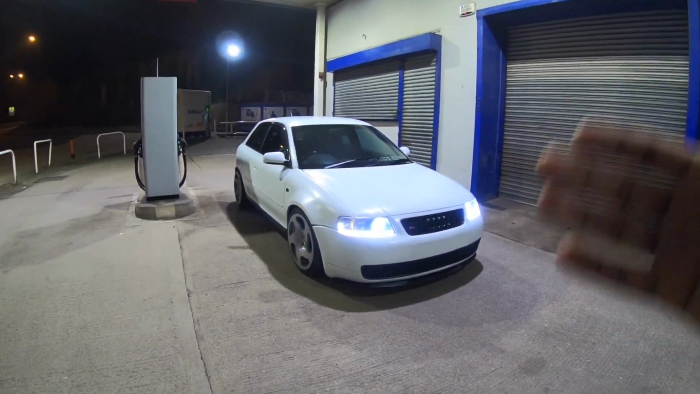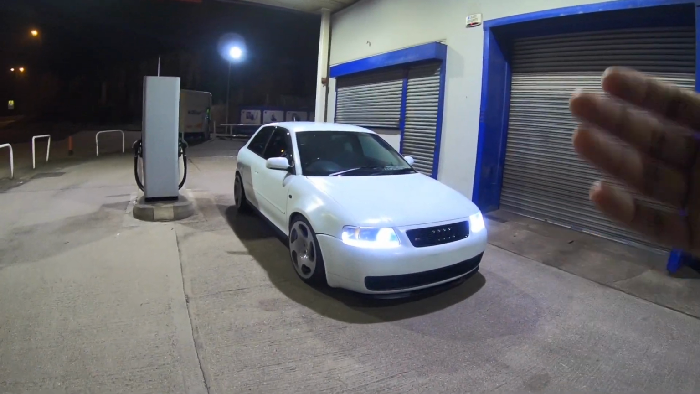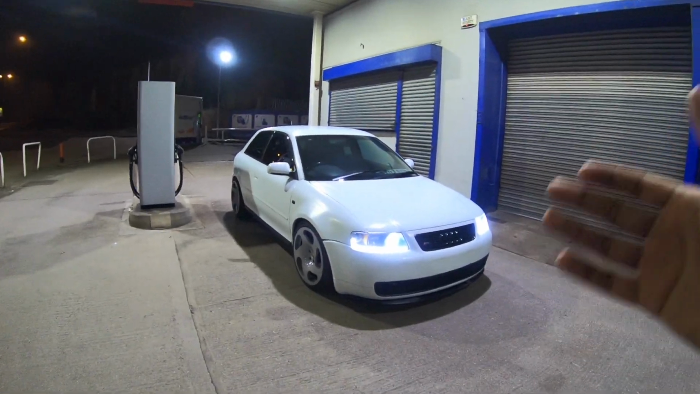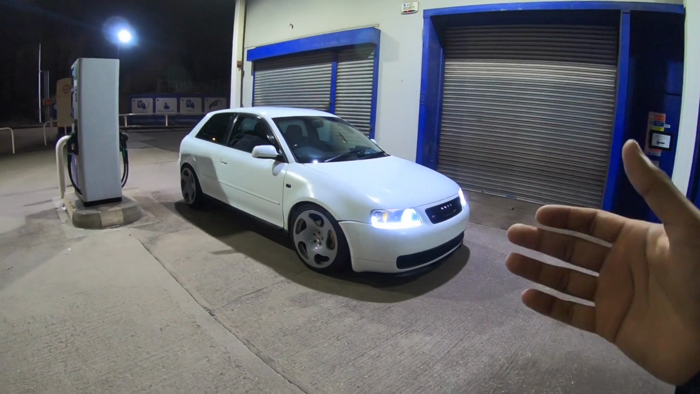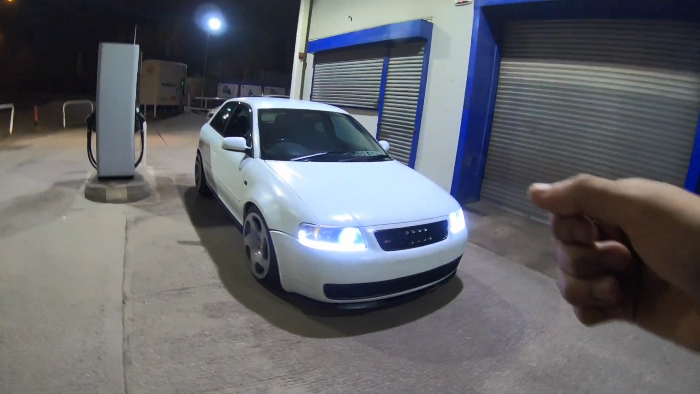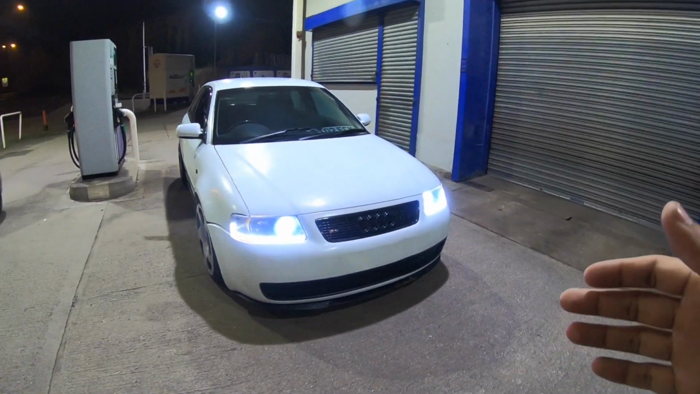It seems that in first and second gear the car pulls throughout the rev range, but in third, fourth and fifth gear the clutch starts to slip. We'll explain that when we get the car onto the road. At the moment the car seems to be driving fine, but there are a few issues. There's also an issue when driving in sharp turns and roundabouts. It starts to rattle in some parts of the car.